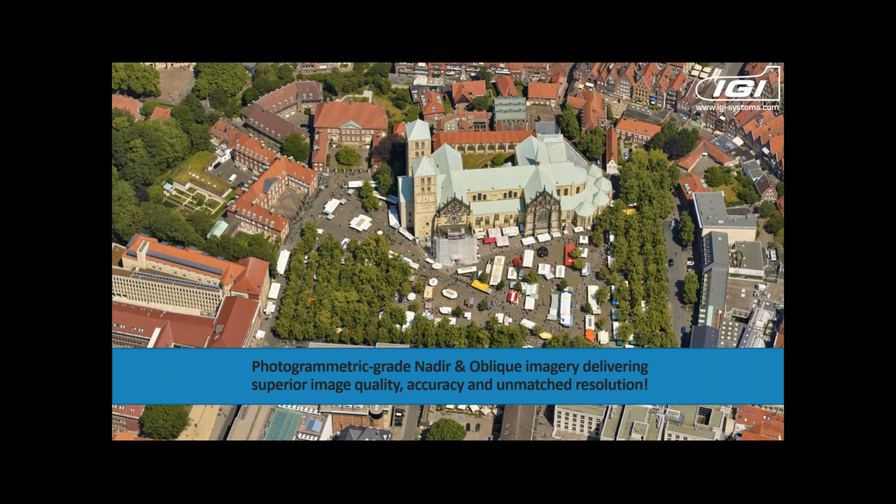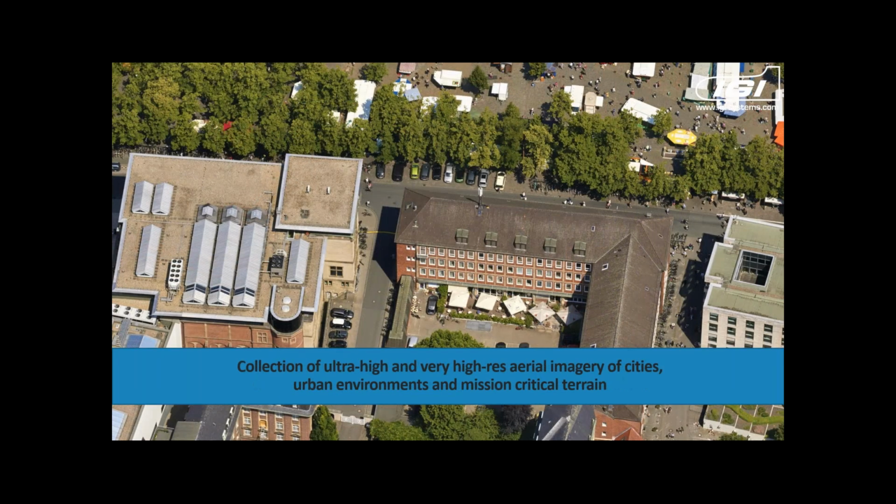I will quickly go to the next slide. It's just a collection of imagery. There is no retouching, it's just what you get directly from the sensor. Again, you will see directly, and I think the demo was a very good opportunity to see what you can produce with this type of imagery. So superior image quality, accuracy, and high resolution will deliver the digital twin of cities that we have been seeing before. We also have government clients and clients working in the military for mission critical projects.